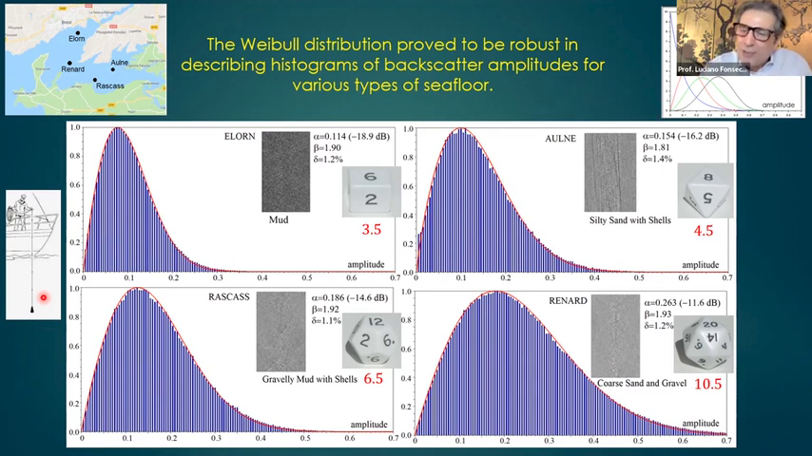So imagine that you have a ruler to measure backscatter too, and that ruler is perfect too. That ruler will not be like a lead line, it will be like dice, okay? Not just one die: a 6-sided die for Elorn, an 8-sided one for Aulne, a 12-sided one for Rascas, and a 20-sided one for Renard.